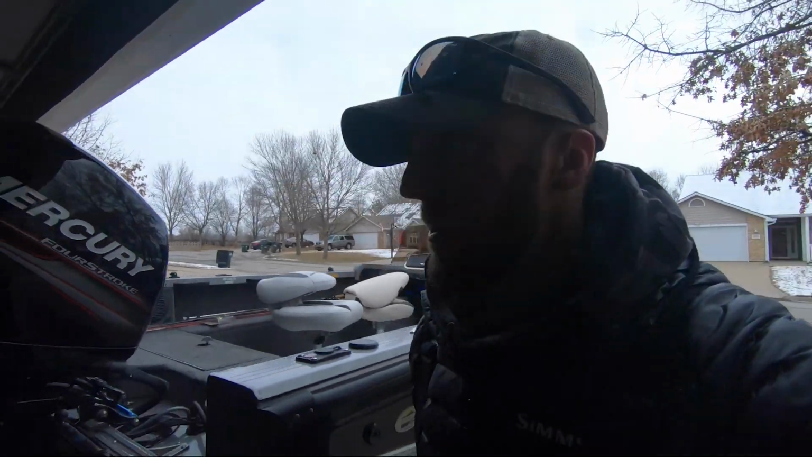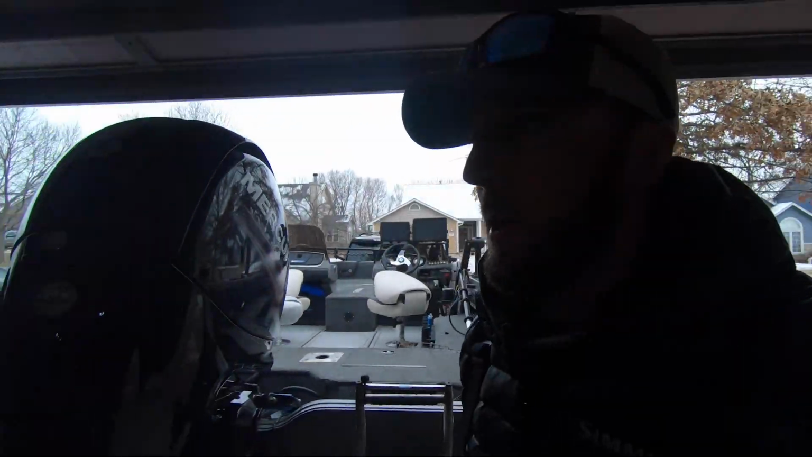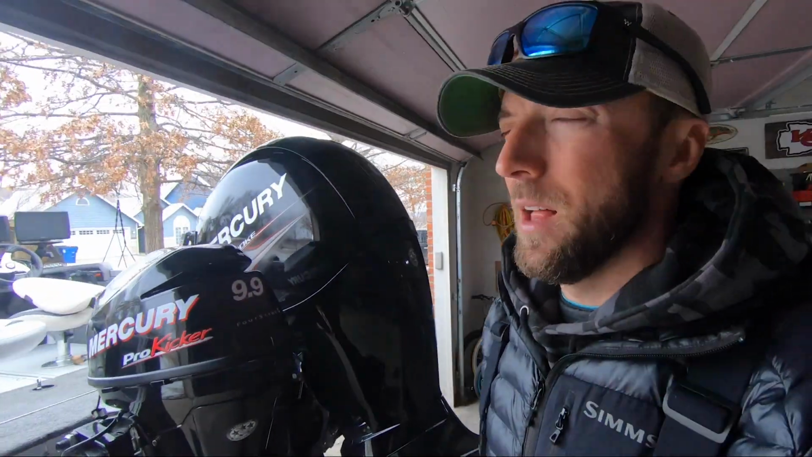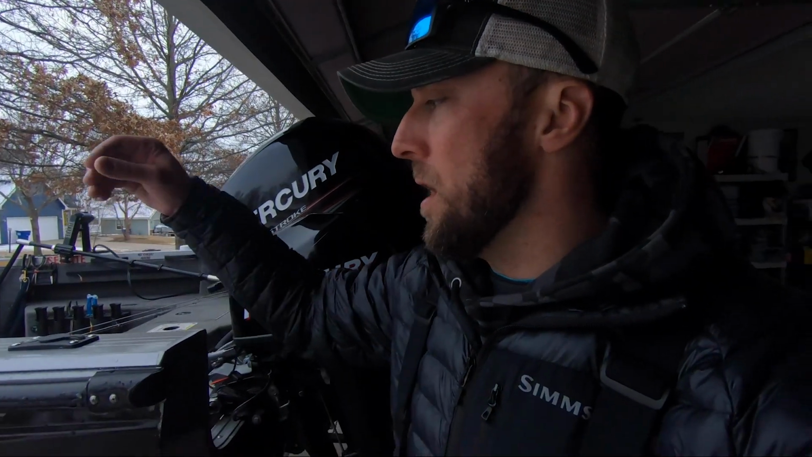So stick around, looking forward to another fire bite. Hopefully those fish have not shut off, but I'm going to go right back to where I put my clients on that 2-man limit. The bite was fire. We had a lot of big fish too, or good fish, I should say. So it should be fun. So stick around, and we'll see you guys out at the lake.